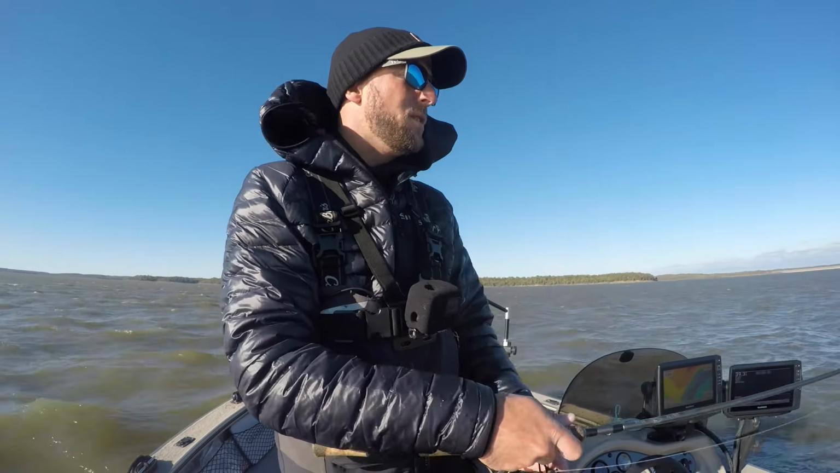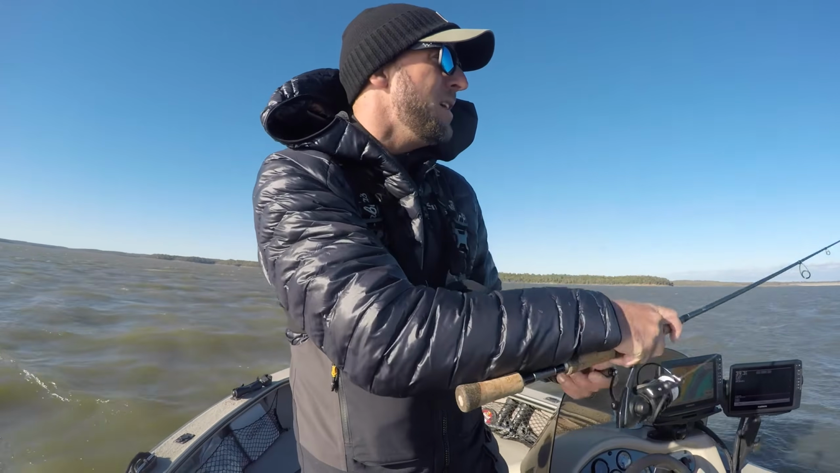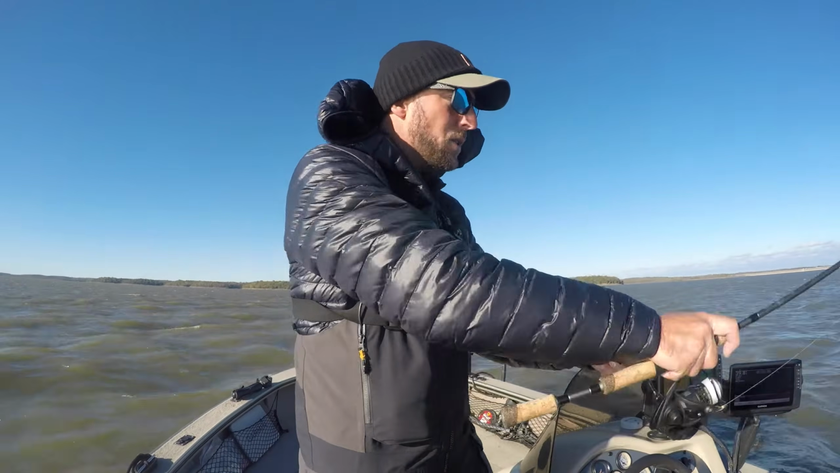So all I'm really doing is, like I said, making a long cast out there. But the key with this wind is making sure you shoot your line down to the water, because I'm using 15-pound braid. The way the wind's blowing, you're going to have a huge bow in your line, and that's going to make the bait sink way away from your target. So I'll just shoot my line quick down to the water like that.